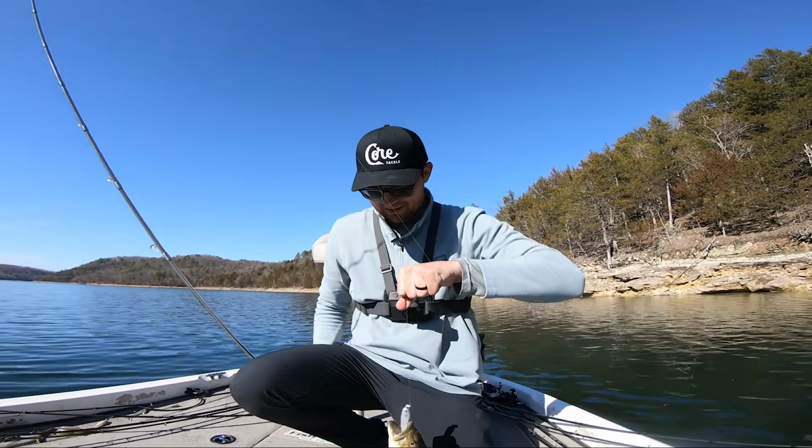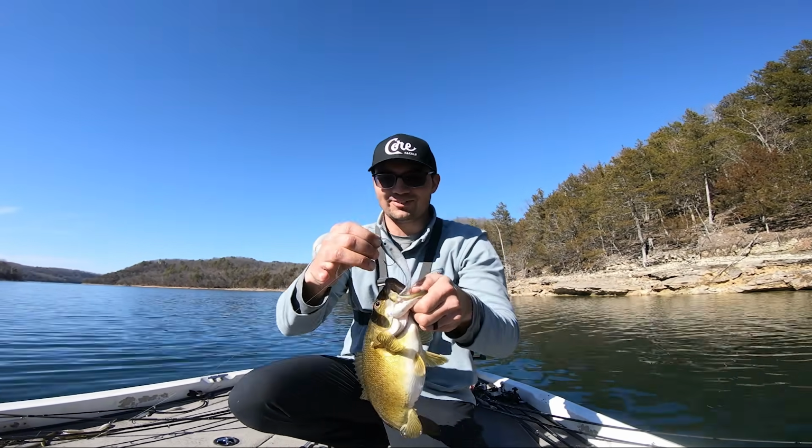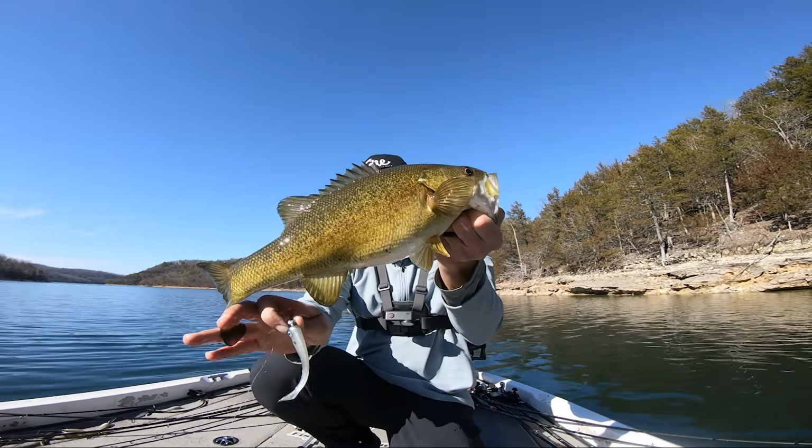Get on up here. It's a better one than I thought. This is a nice keeper right there. It's a really solid fish. It did not seem that big when I was fishing for him. That is a nice one, solid 2-pounder.